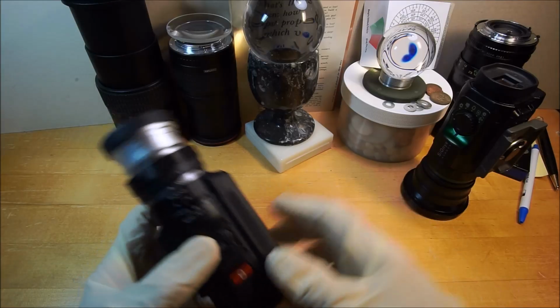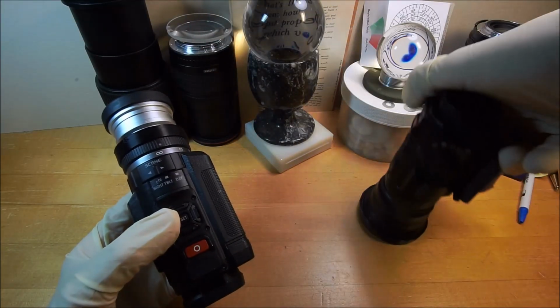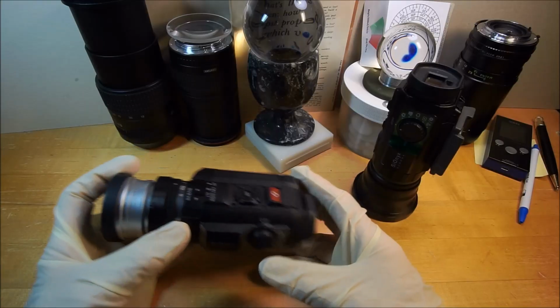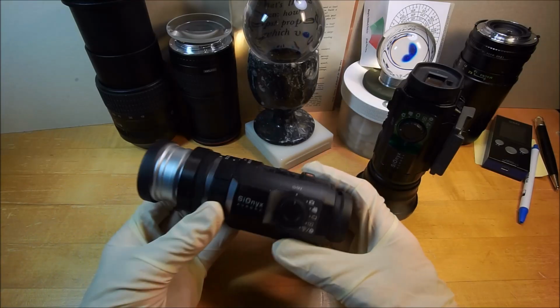So what I do is I point this camera over here, and I point this camera over here, or maybe like that, right? So I cover a larger swath of sky, and this way you could more likely see interesting stuff that would be out of the field of view.